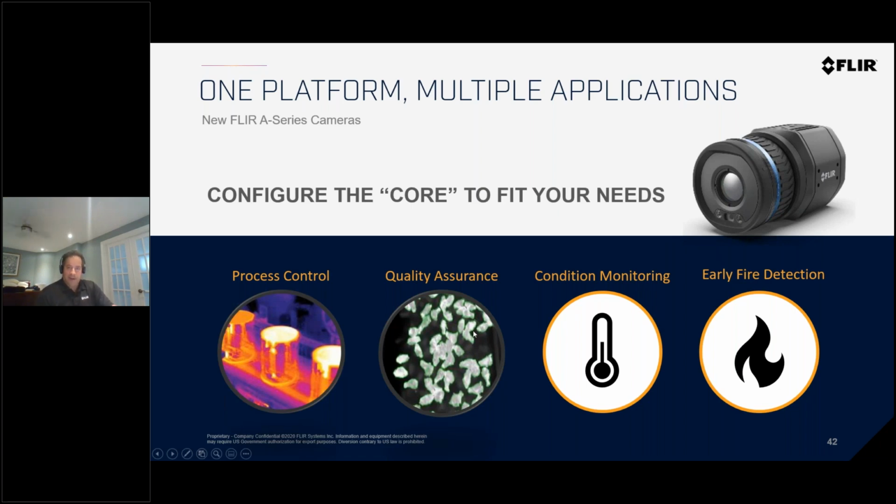They can run much faster, 24 hours a day, pick every single one, create historical data, record all this data, go back and view it, and save energy. All kinds of feature benefits for having a system like that.